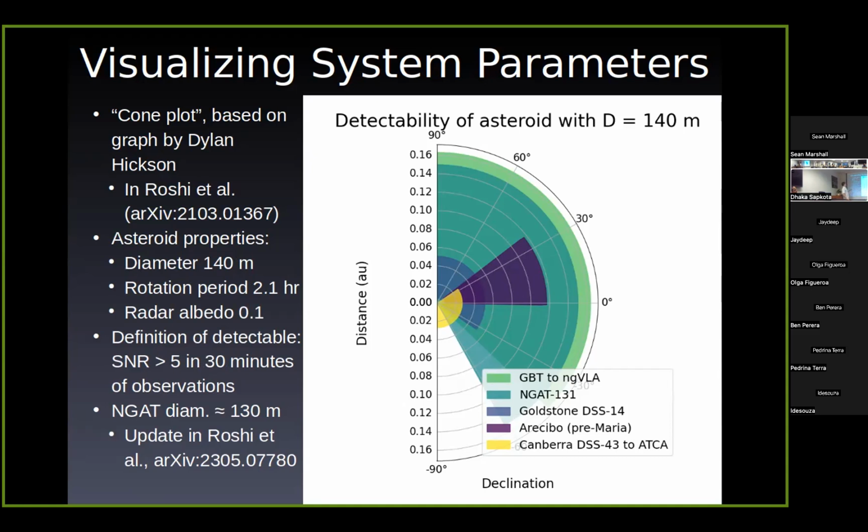So the definition of detectable for radar is a signal-to-noise ratio greater than 5 in 30 minutes of observations. In practice, in some cases we're going after newly discovered targets and we don't know the details about them that well. Sometimes this one's on the edge of what we can detect, so in practice we don't see it within 30 minutes. We usually move on and try something else.